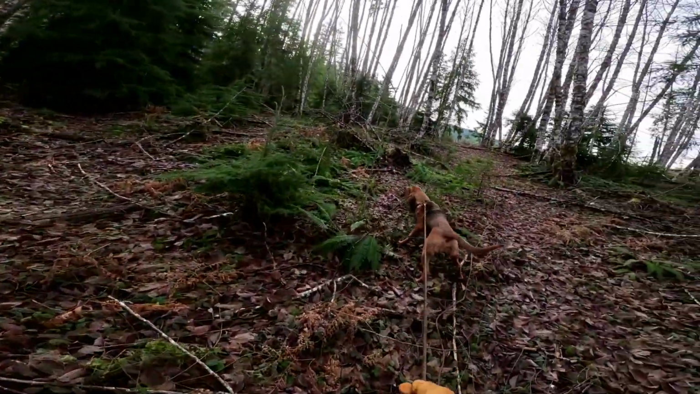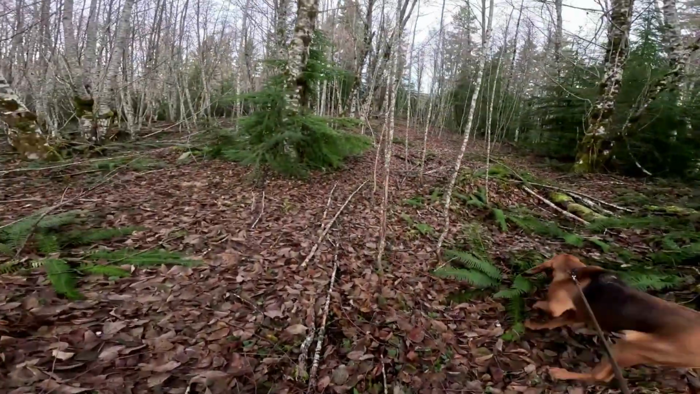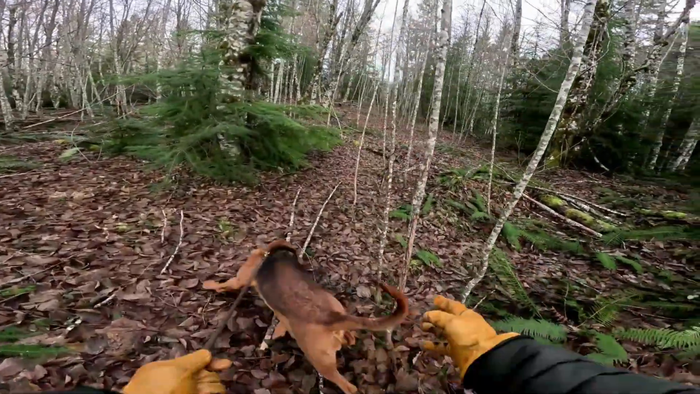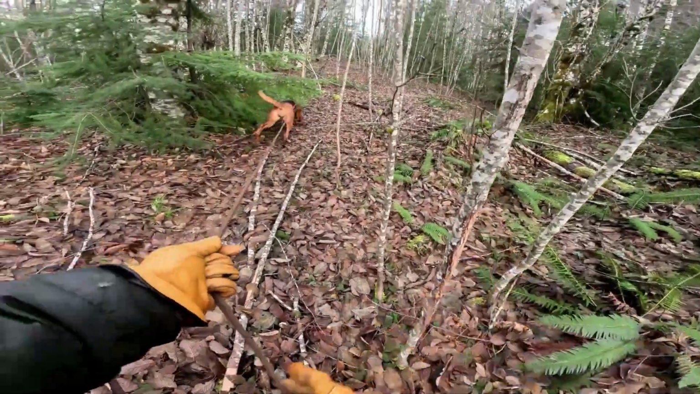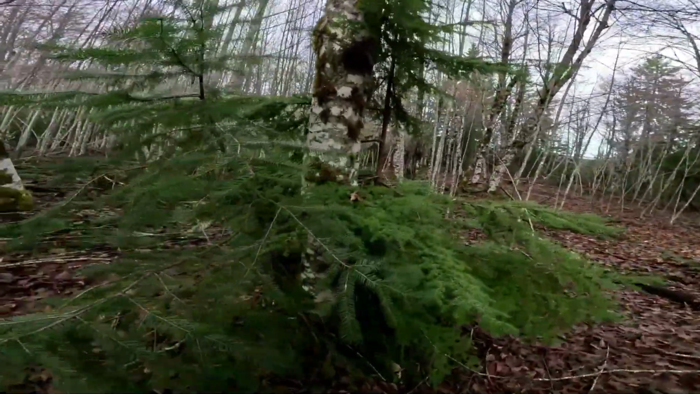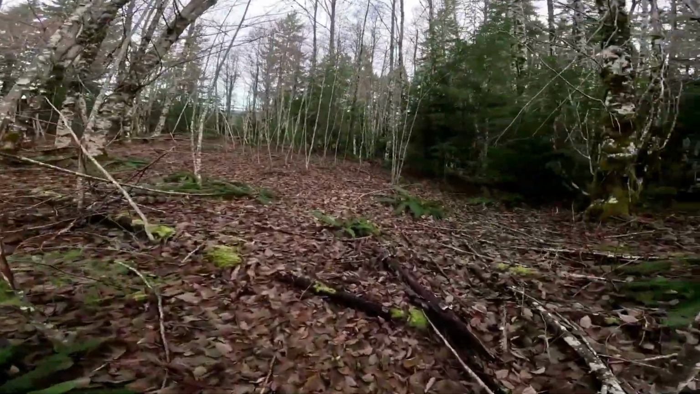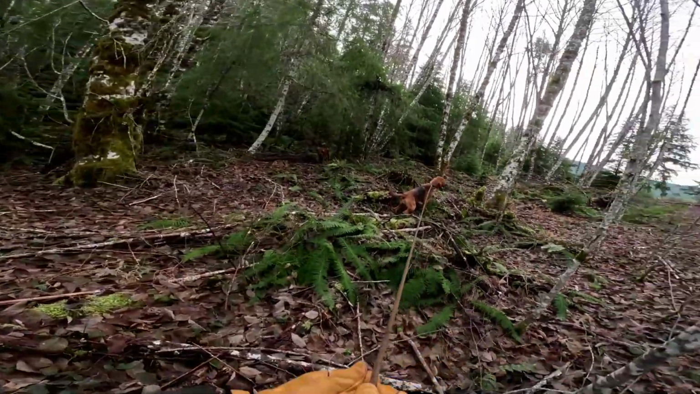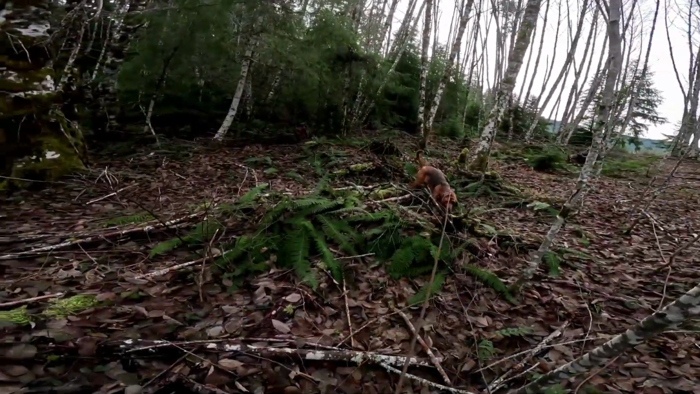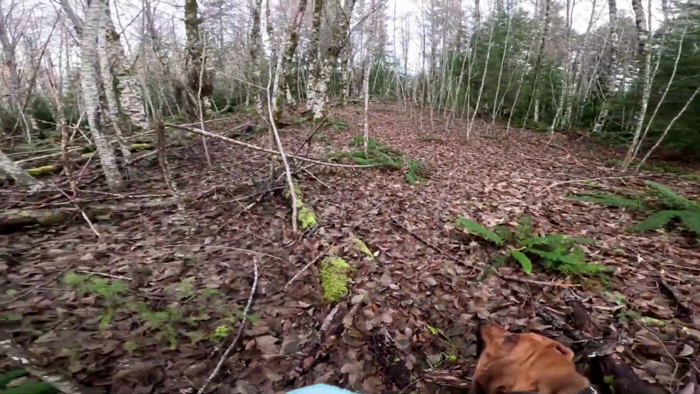Well, you've got lots of smells going on in here, don't you? Lots and lots of smells going on. And then you can see this is an older buck rub here. And we used to have a camera on this tree right here, and well, you can see there's another. Boy, lots and lots of smells, huh? That's because the animals are back here all the time.